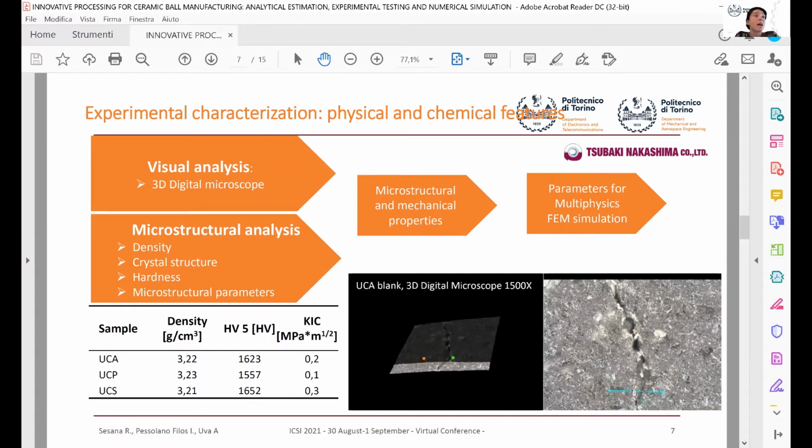The second study was performed on the material, so the density, the crystal structure, the hardness, and the microstructural parameters were evaluated with appropriate instrument and procedure. The table reports the density, the hardness, and the fracture toughness for the 3 samples. Named UCA, UCP, and UCS.